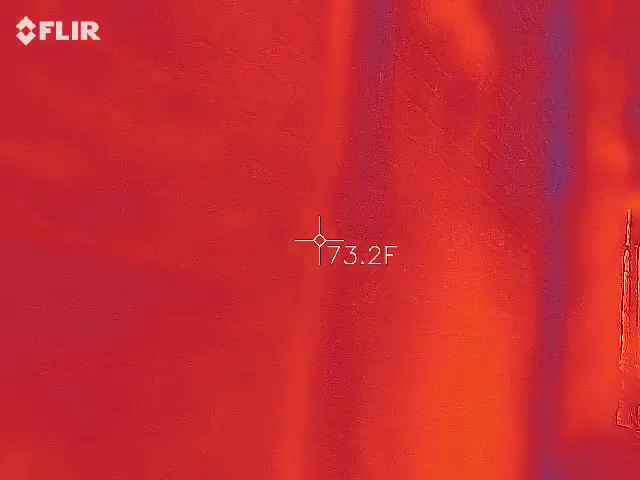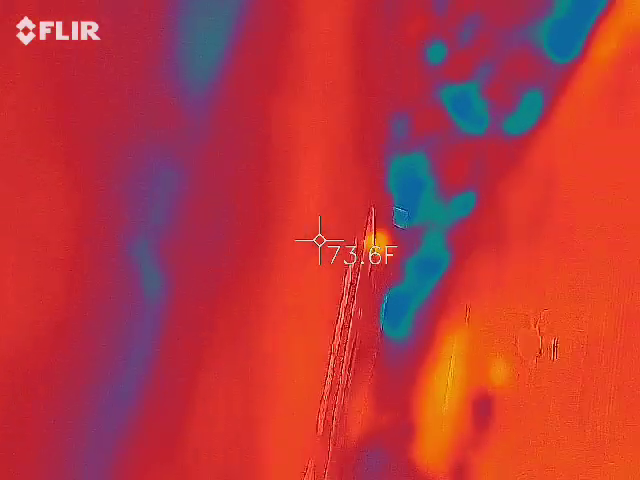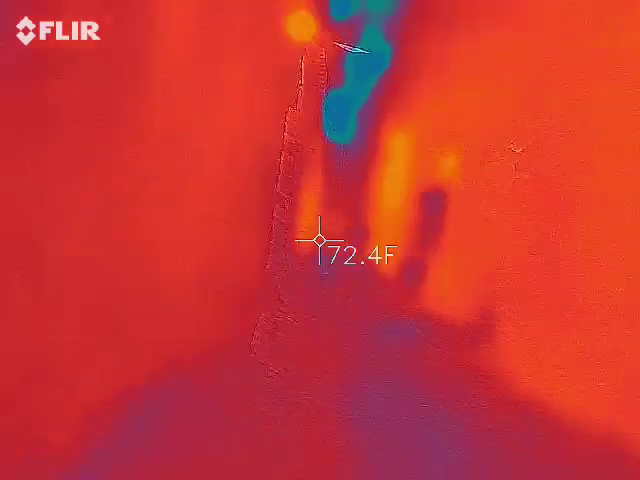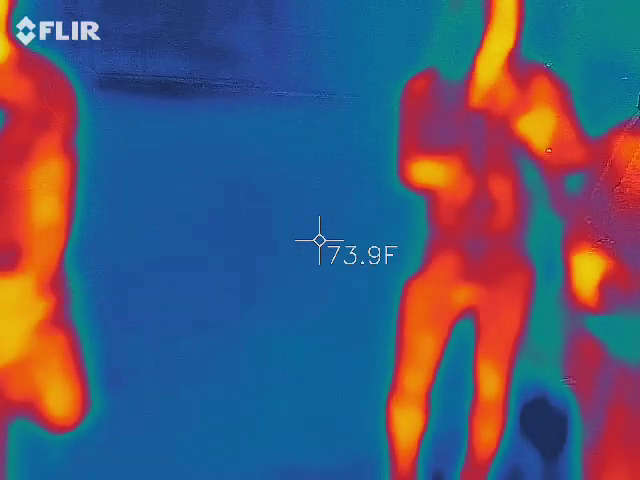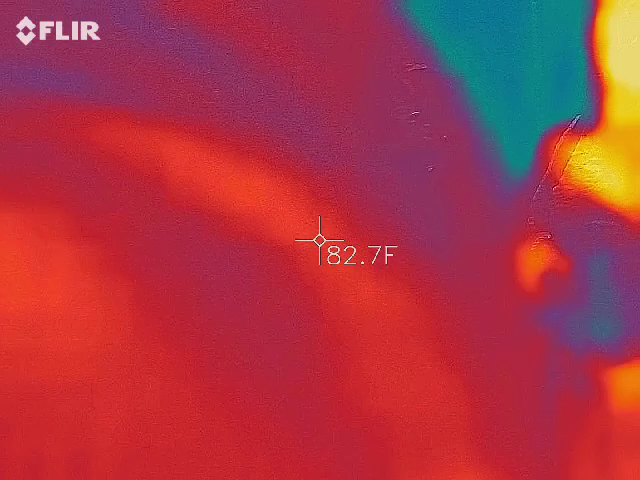We need to go to the old jail and take a tour there. That's supposed to be the most haunted place. Yeah, old jail. Once you get over that hump, it's around here. Apparently it's really haunted and creepy, and people have lots of experiences there.